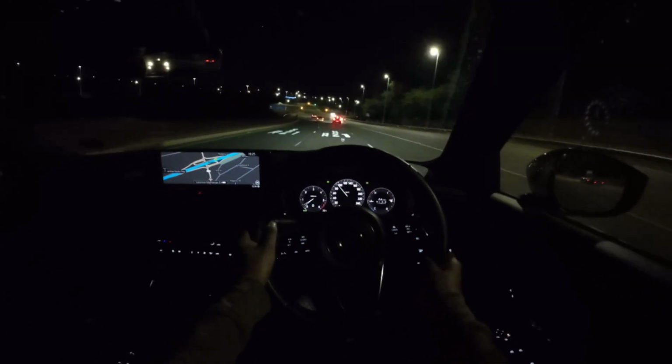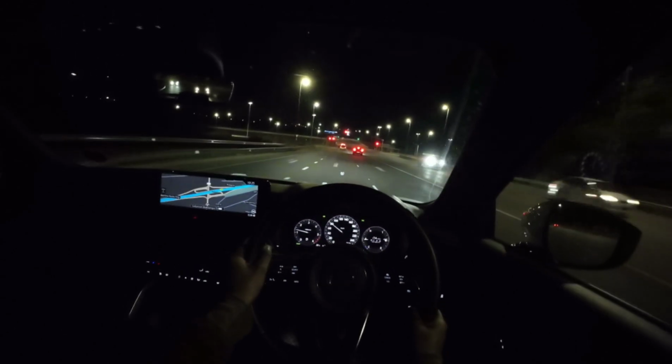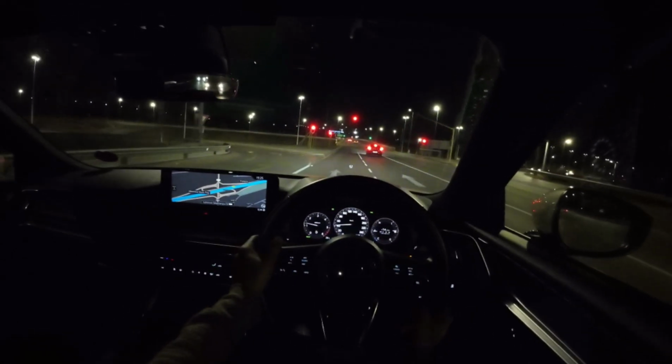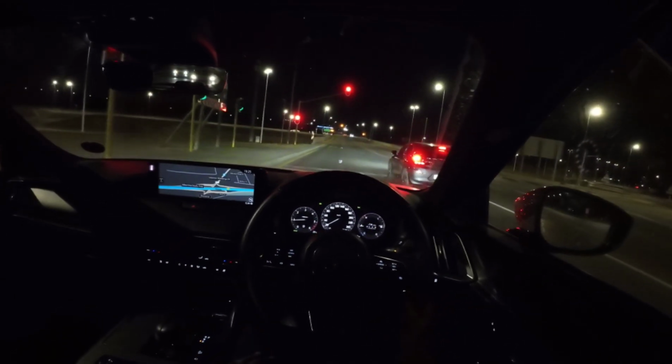It will cost you around 1,074,000 or so, but listen, it comes with a lot of spec especially for a Mazda. I think this is a good competition. This is what they needed to do.